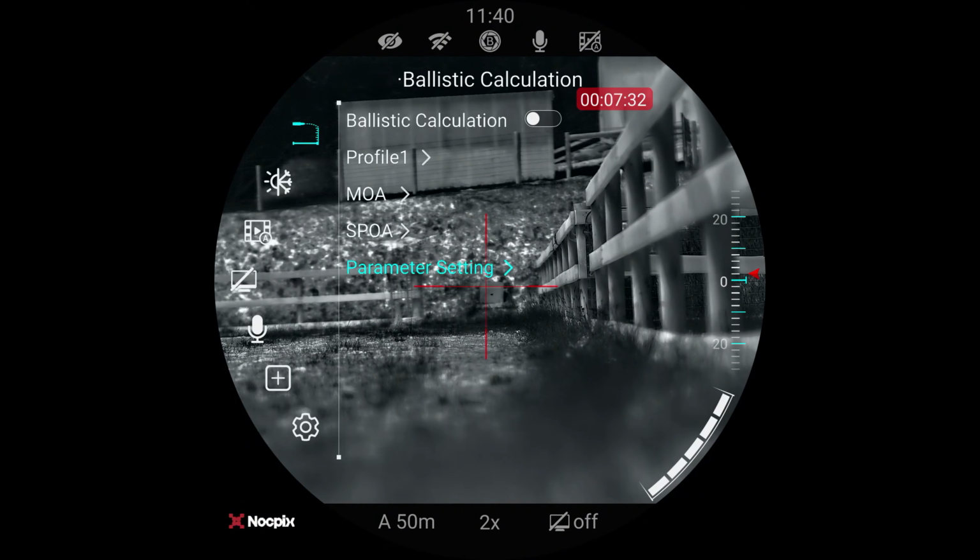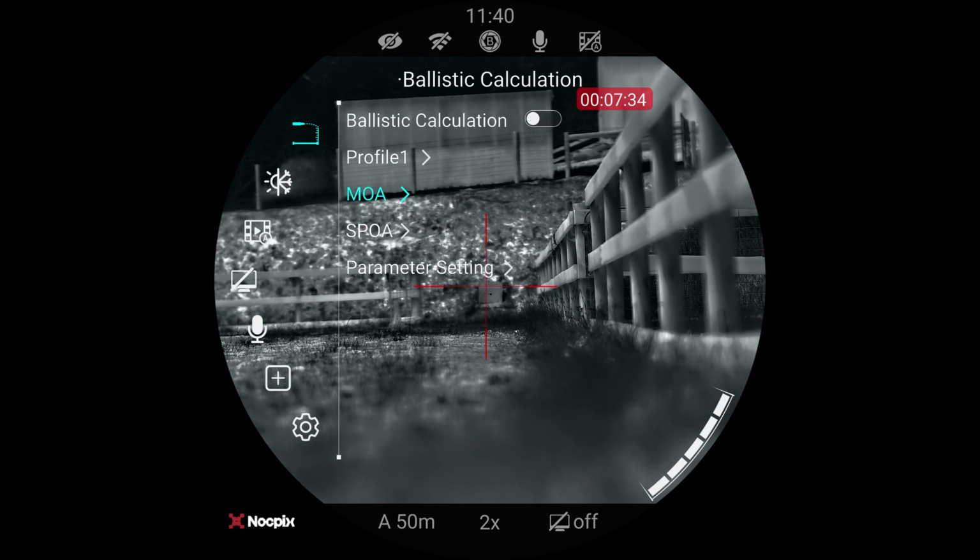Ballistic calculator. We'll cover this off quickly. Two ways to set the ballistic calculator up. You can set it up either through the app, or you can set it up via the scope. And today we'll do it via the scope. So we're going to use profile 1. There are multiple profiles. They're not linked to your zero. You have to manually change them yourself. So if you've got multiple guns and you've got multiple ballistic profiles, make sure you set them up. You can set them up in MOA or mil because it's going to tell us what we're actually looking at.